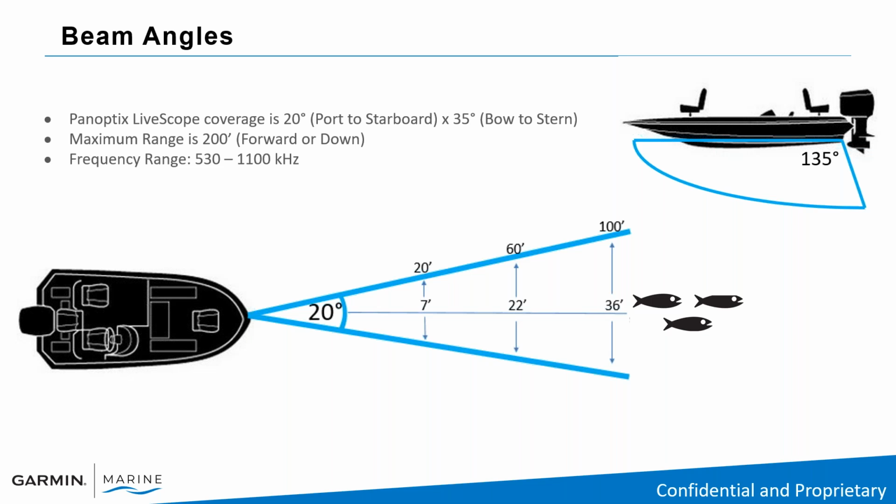If you're at 200 feet out, you're probably looking at fish in the neighborhood of 50 to 60 feet out, to left or right of you. So no way you're going to be able to make an accurate cast.